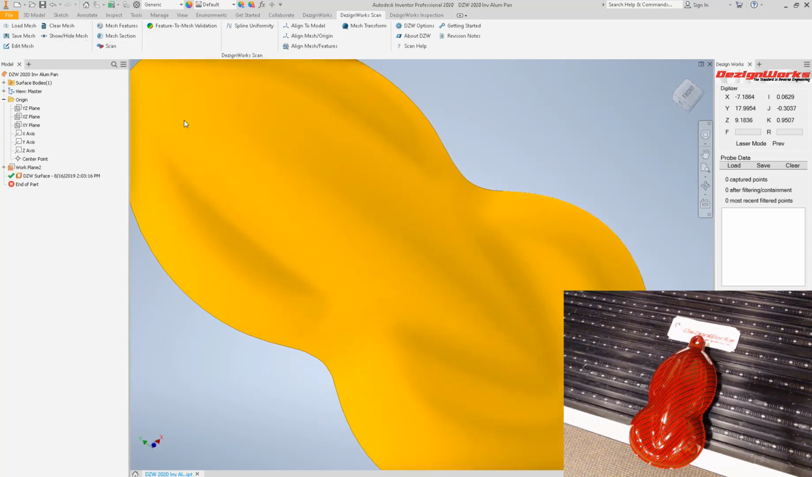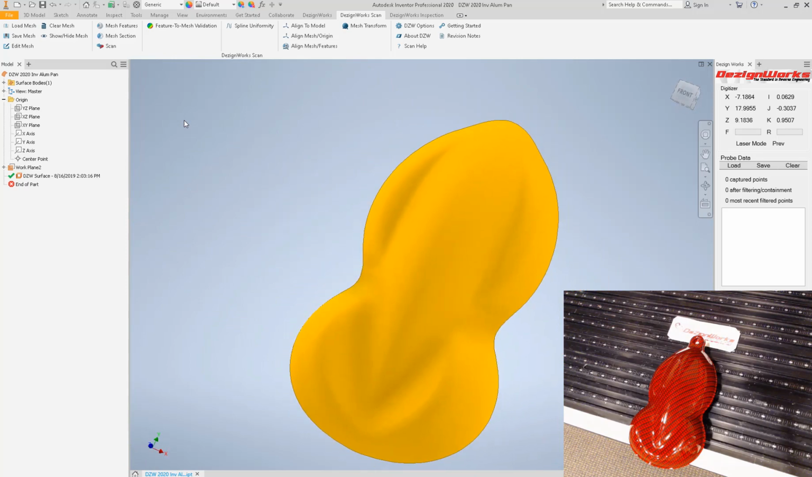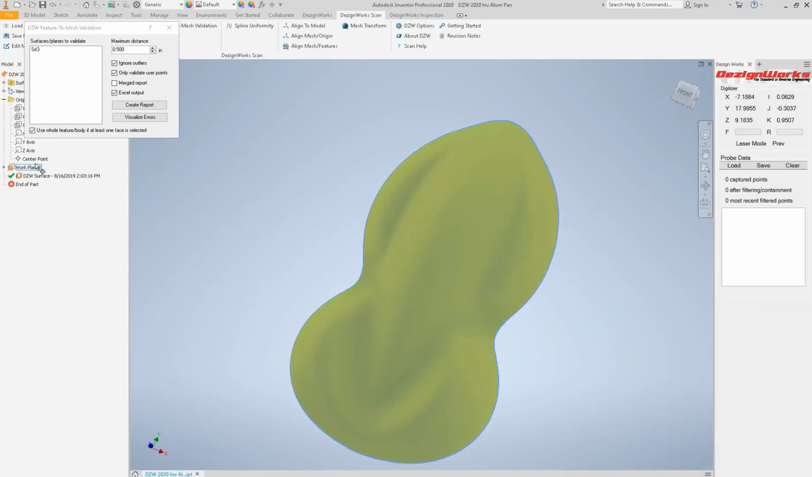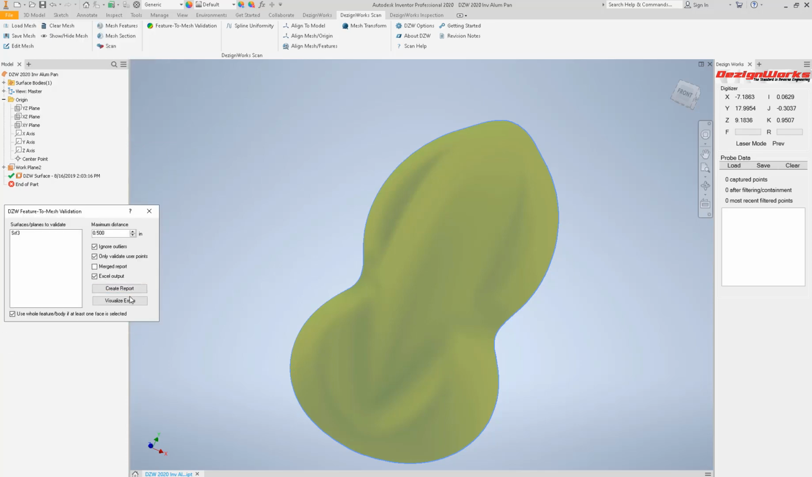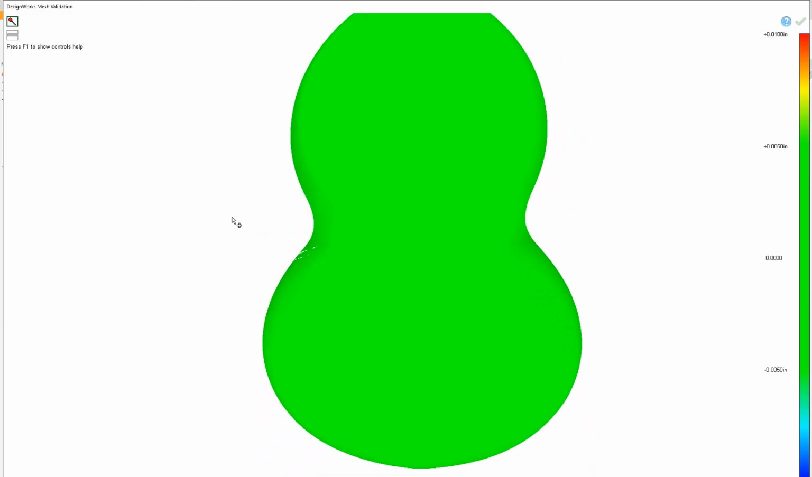There is your part. So let's see how accurate it is. Dezignworks has inspection tools. Let's go up to the feature, to mesh validation, to see if we may need to bump down the UV spacing. So let's just select our part. You can select it from the tree or from the screen. This little tool can be dragged around wherever you want. We'll say visualize errors. And it fits really well.